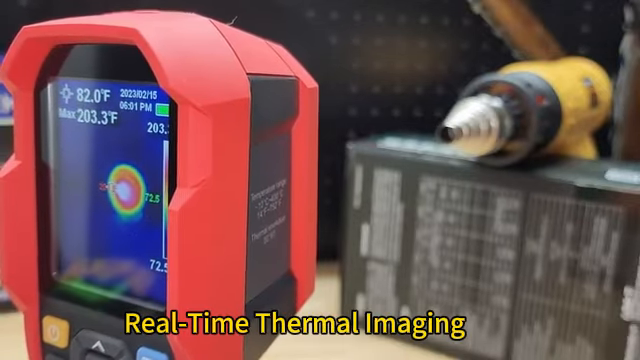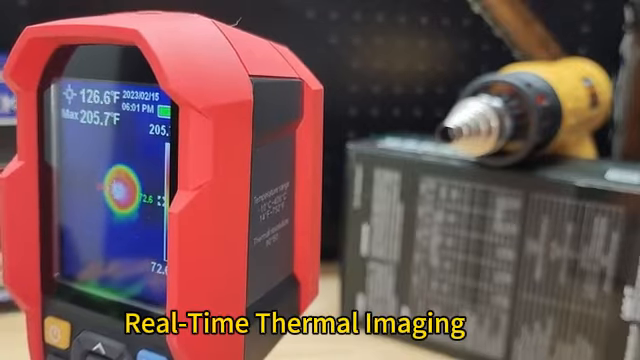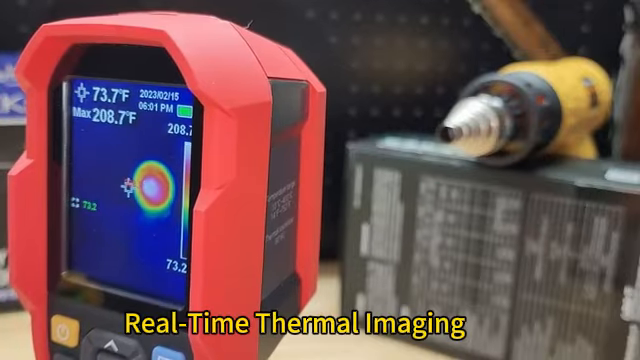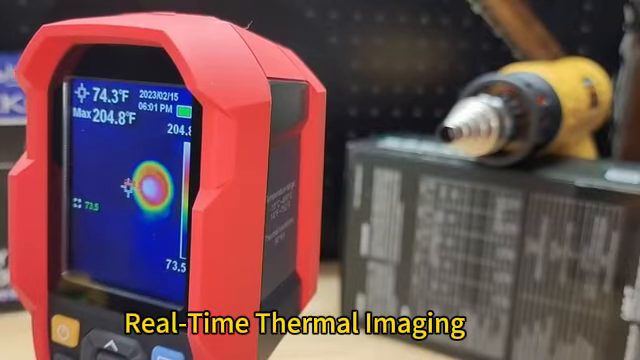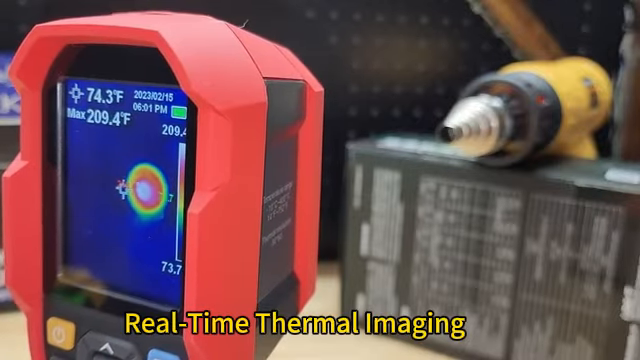Okay, so you can still read the screen. Looks like we're over 200 degrees. Really more concerned with the max number.